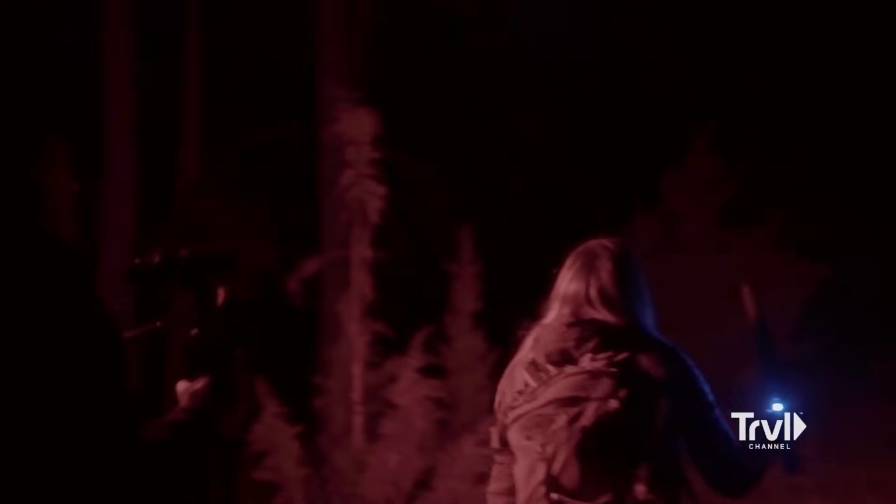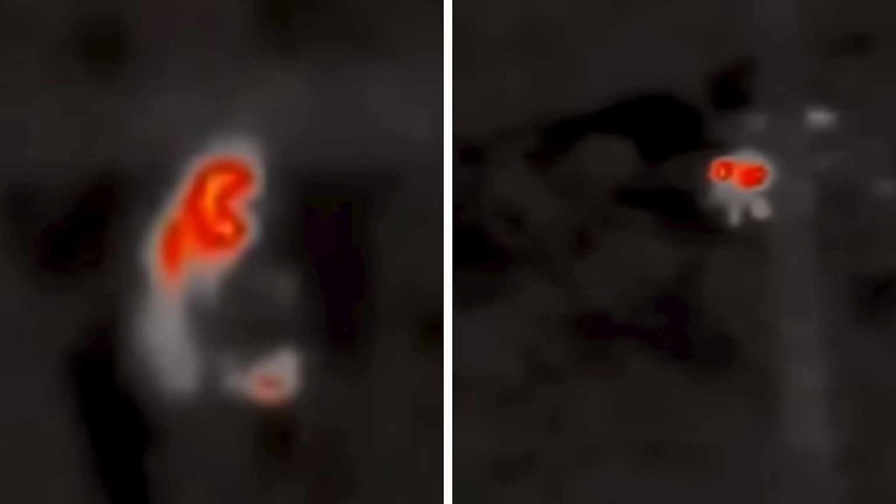Mireya's handheld thermal scanner lit up again, a single bright flare high above her. She steadied her camera, recalibrated, and the shape held. Then, without warning, another appeared beside it. Then another. They moved like scouts. Watching. Waiting.